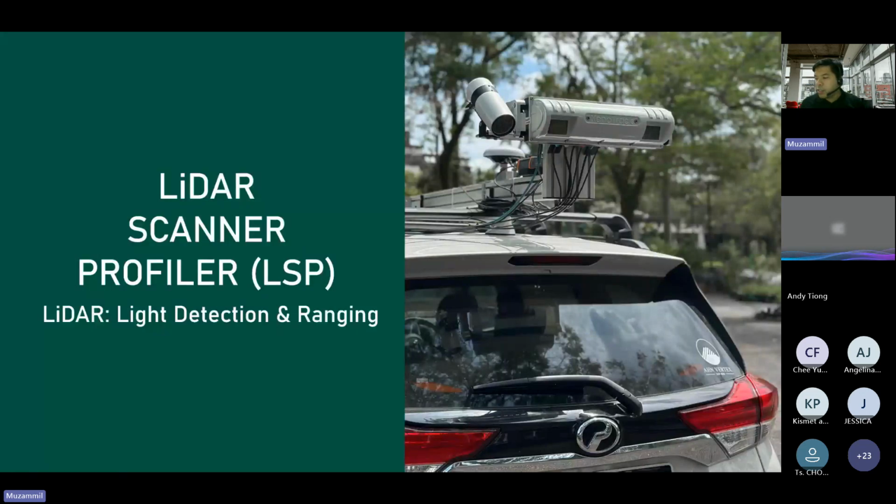So, going directly into the main topic of today, LiDAR scanner profiler. It's a bit weird because I don't hear anything, since usually when I do a presentation I hear some feedback. I'm not sure whether I'm talking alone or whether the audience has any question to ask me.